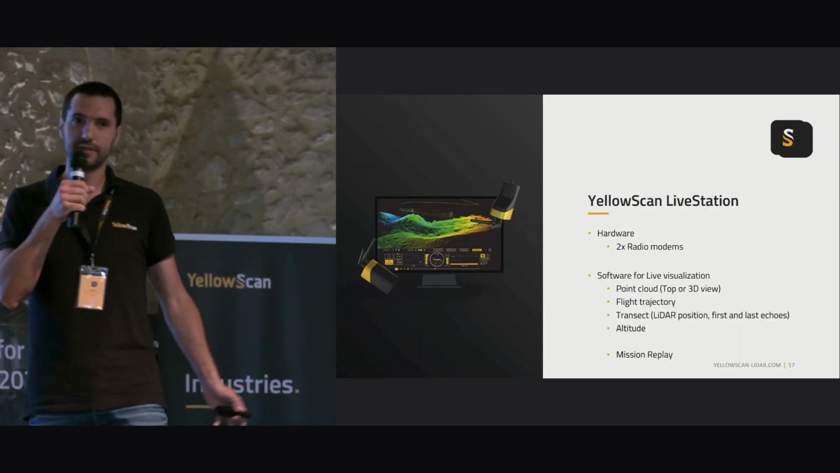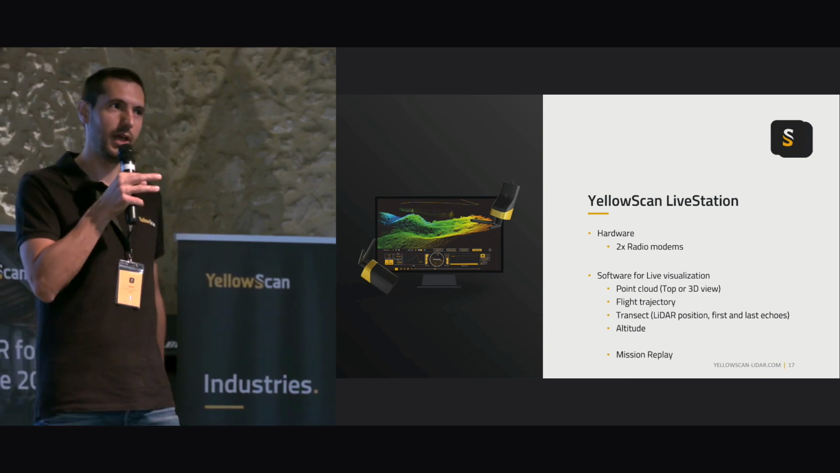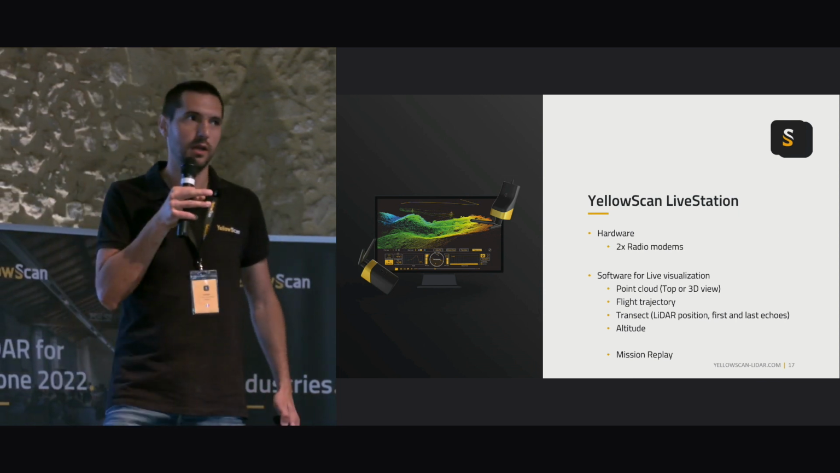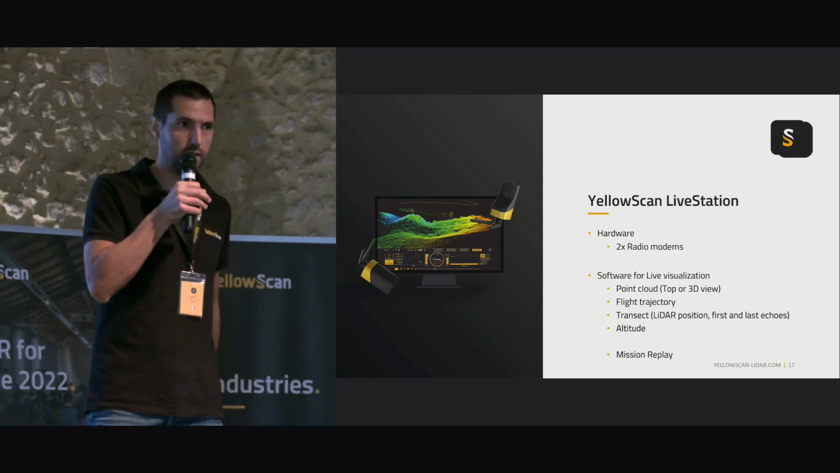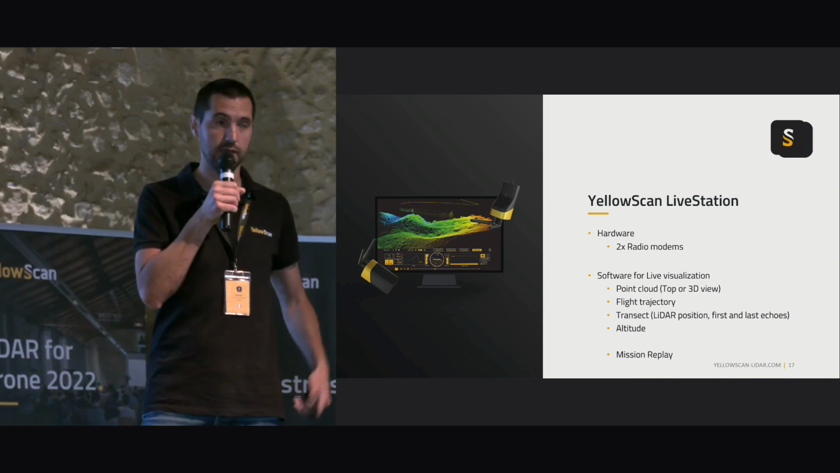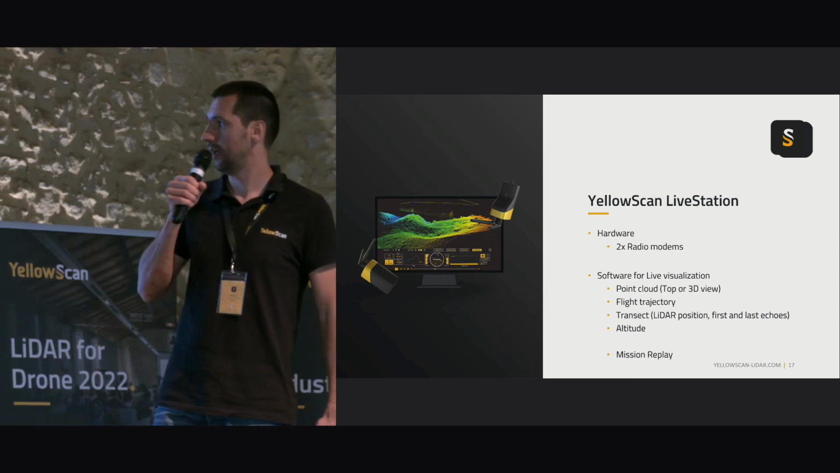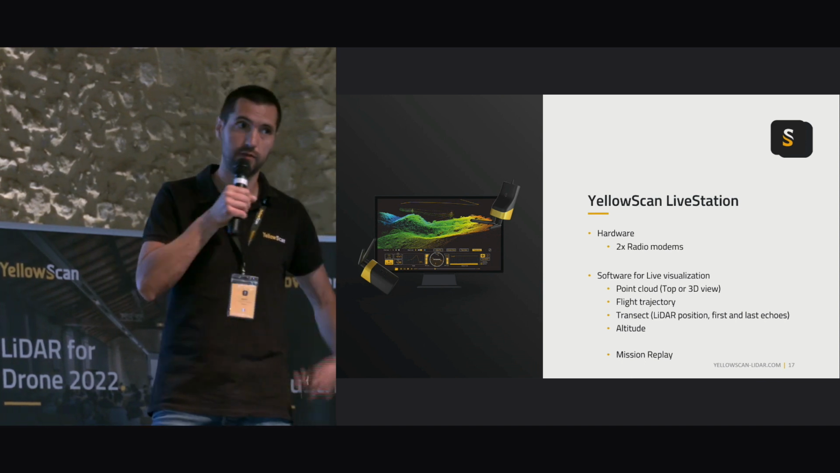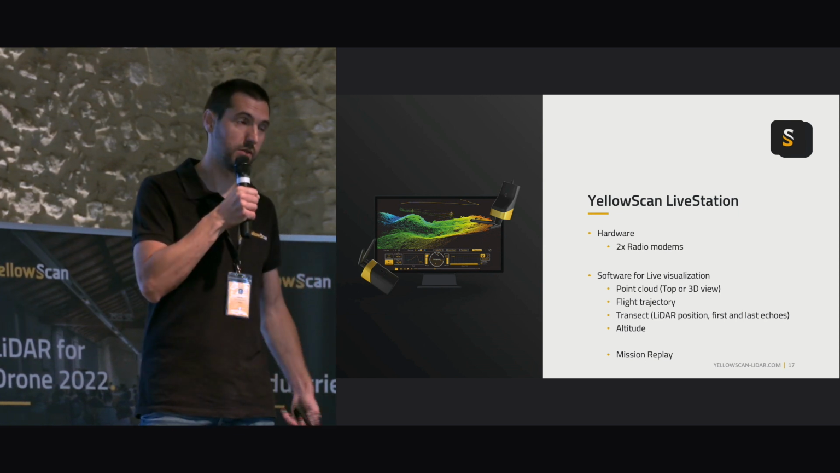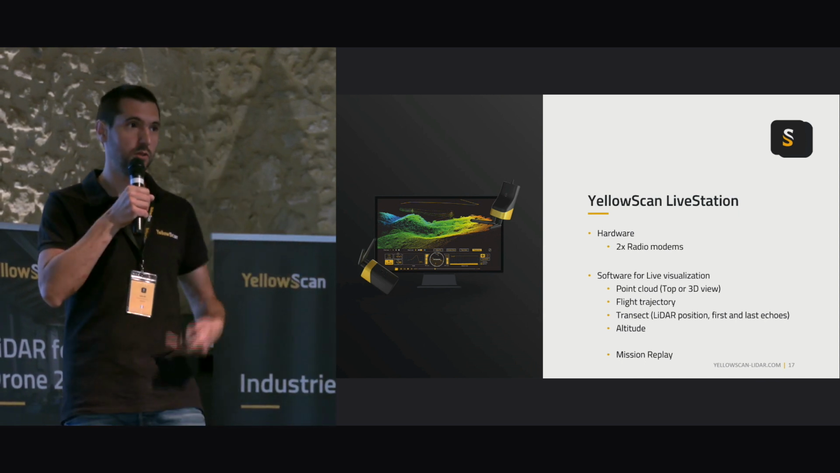Then you have a live station. It's kind of a transition, a hybrid product. It's a bit of hardware and software. This is software allowing you to visualize the data being captured. It's working with radio modem, so it adds like 300 or 400 grams to the setup when you're flying. You can see the point cloud, the flight trajectory, and a lot of information. You can do mission replay as well. So it's not mandatory in our solution. It's nice to have. It's an option you can have.